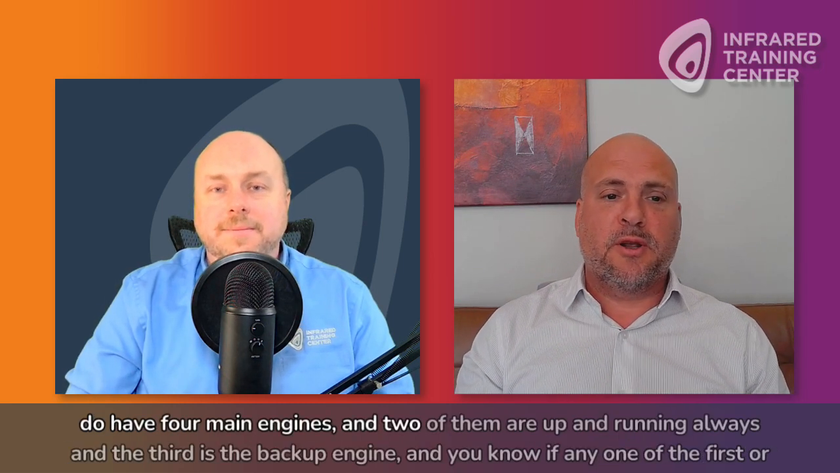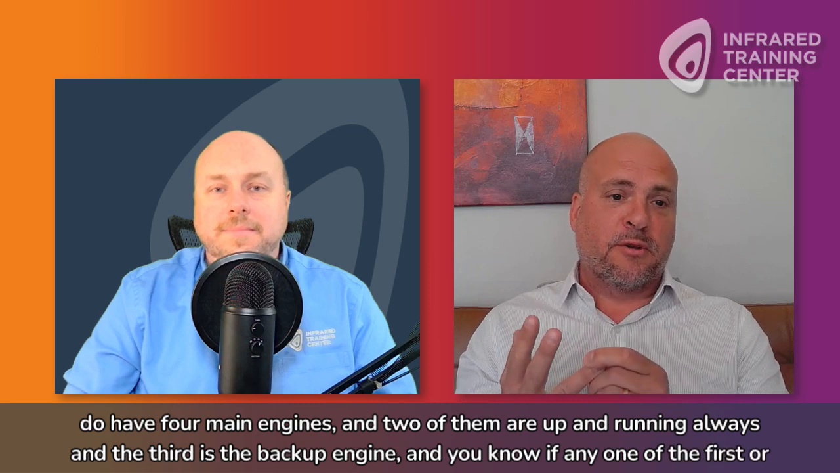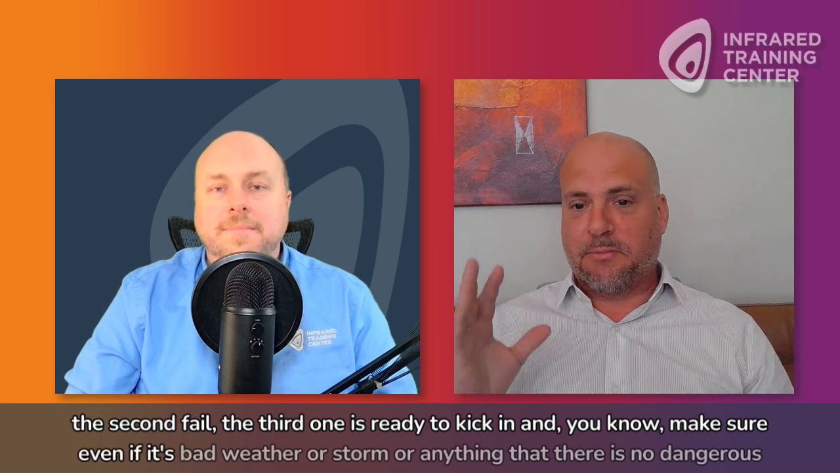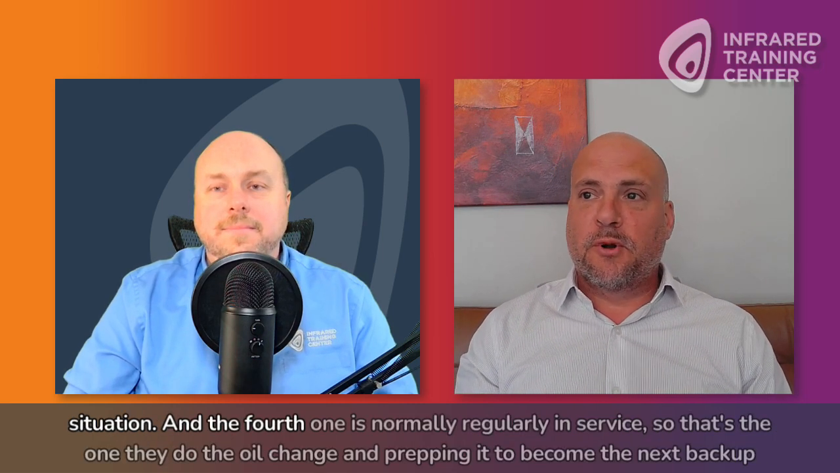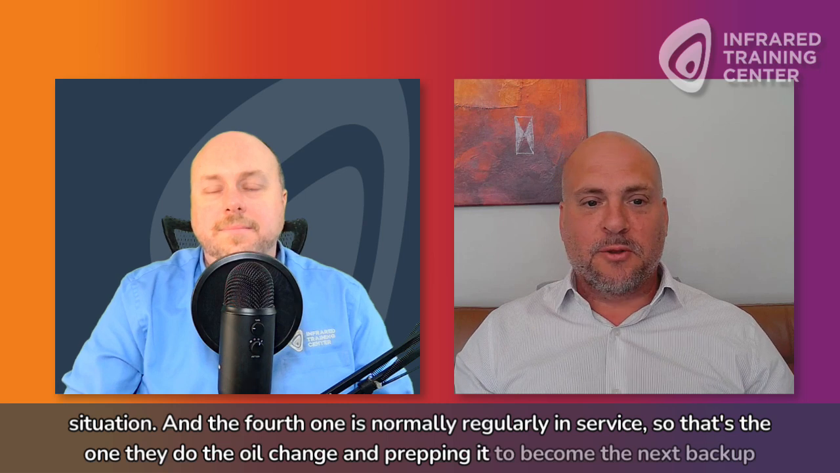Normally they do have 4 main engines, and 2 of them are up and running always. And the third is the backup engine. If any one of the first or the second fail, the third one is ready to kick in and make sure, even if it's a bad weather or storm or anything, that there's no dangerous situation. And the fourth one is normally regularly on service. So that's the one they do the oil change and prepping it to become the next backup engine. So it's a circulating scheme. They always have their engines up and ready.